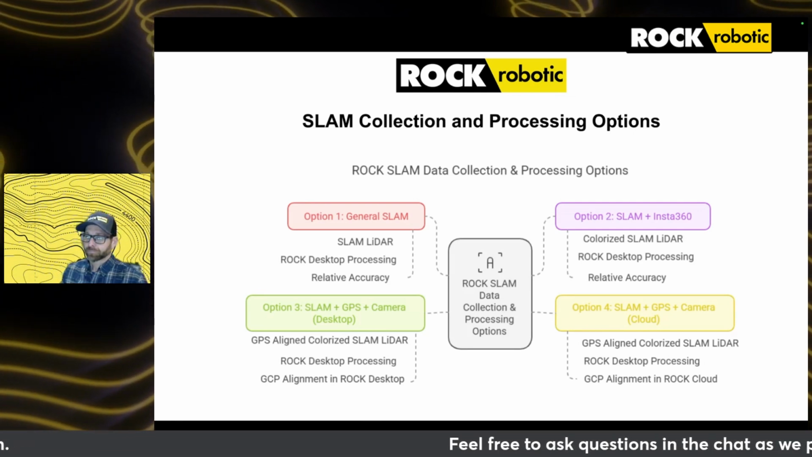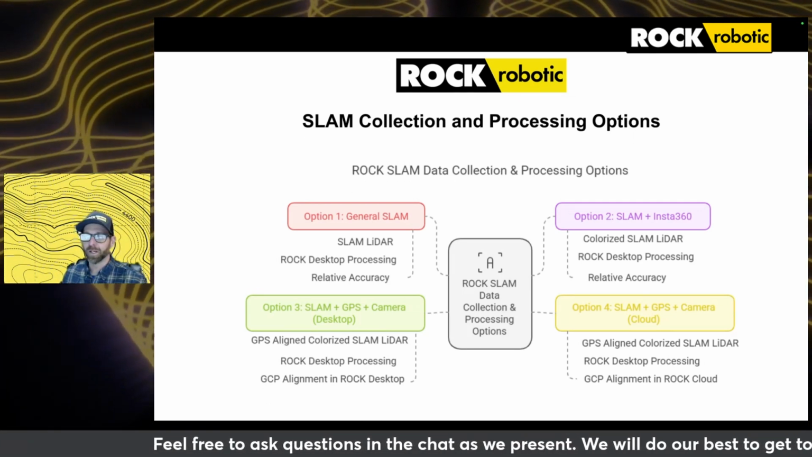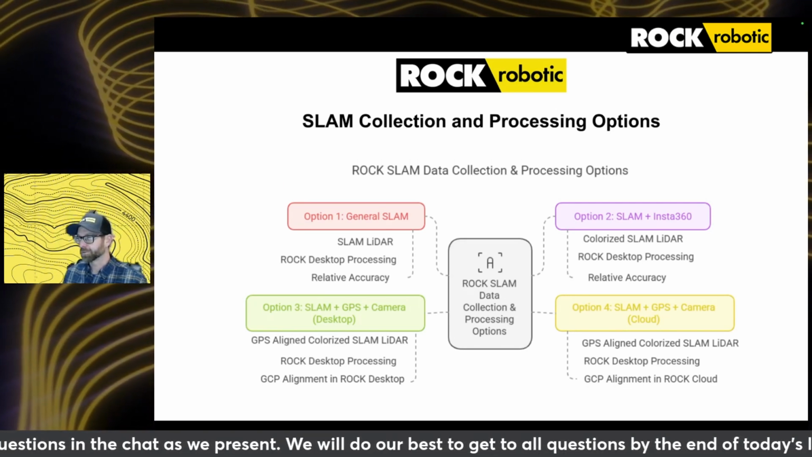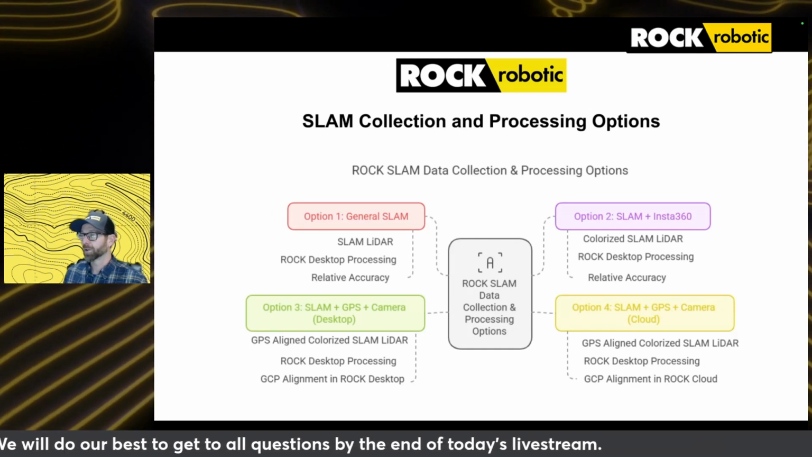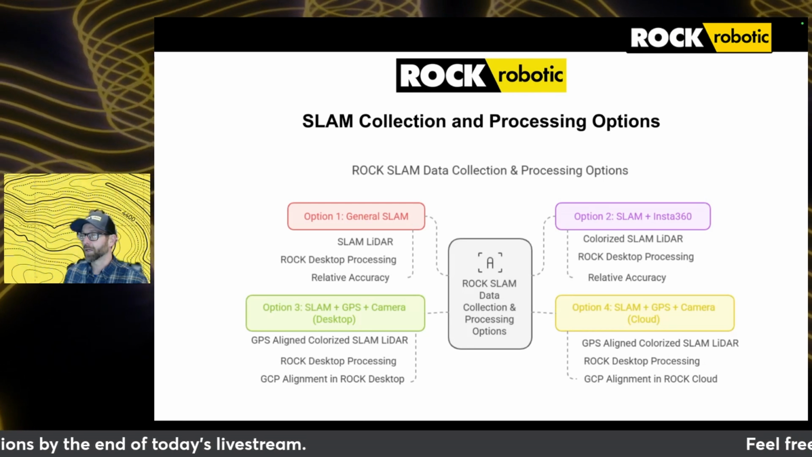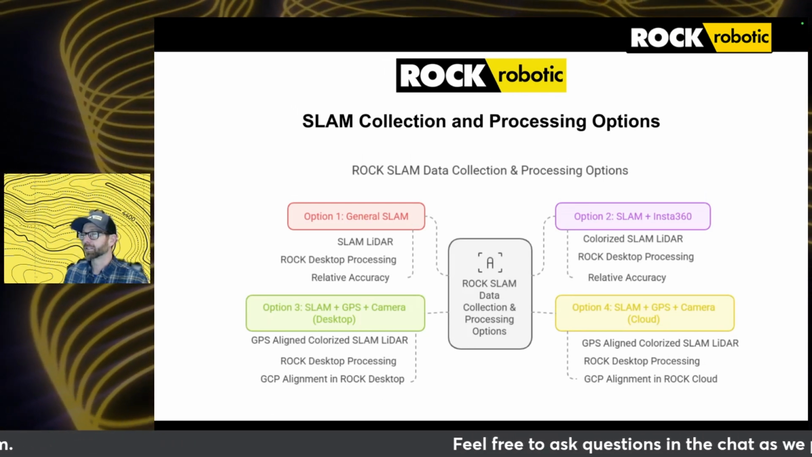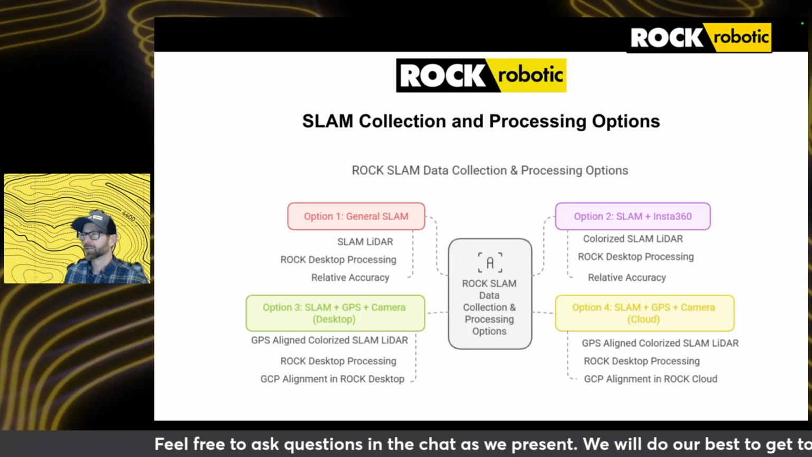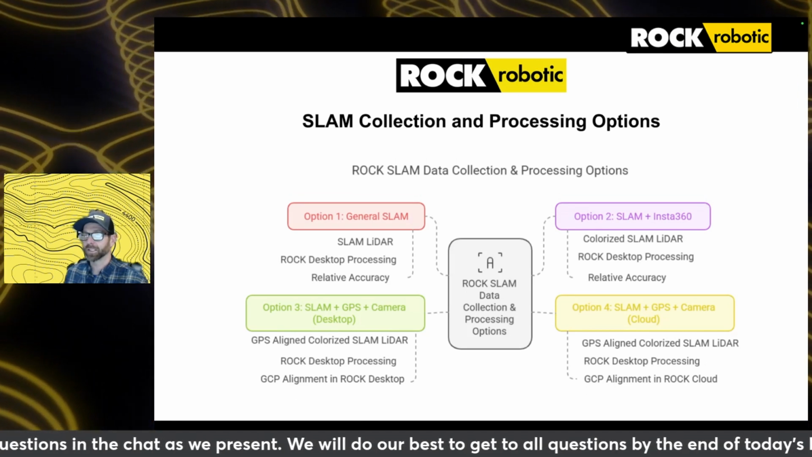And then the fourth option, and this is similar to the third option, but it's going to again be your SLAM LiDAR data. You've got the Insta360 data, so you're getting a colorized point cloud, and you're also incorporating GPS data. But you're incorporating the GPS data of your GCPs, and you're completing the alignment to the GCPs within Rock Desktop.